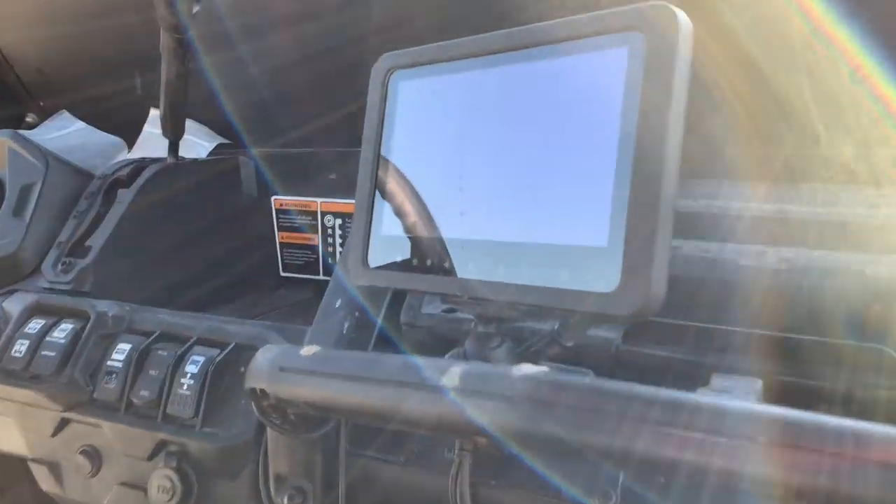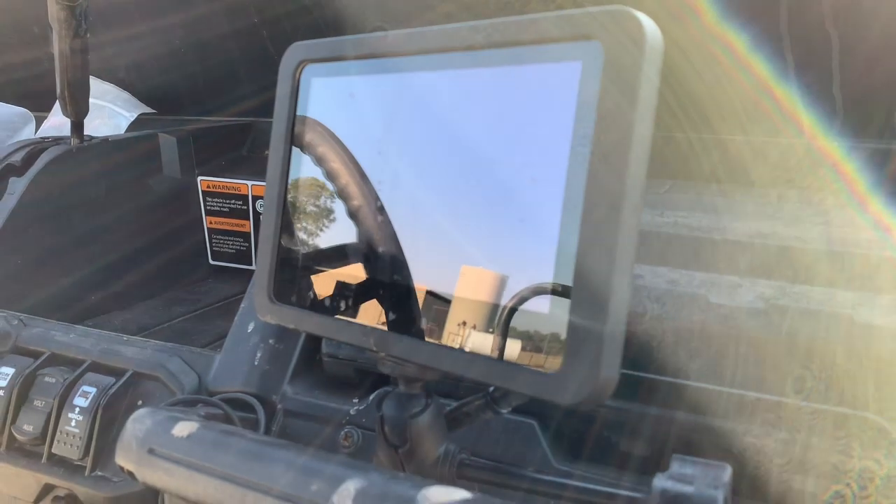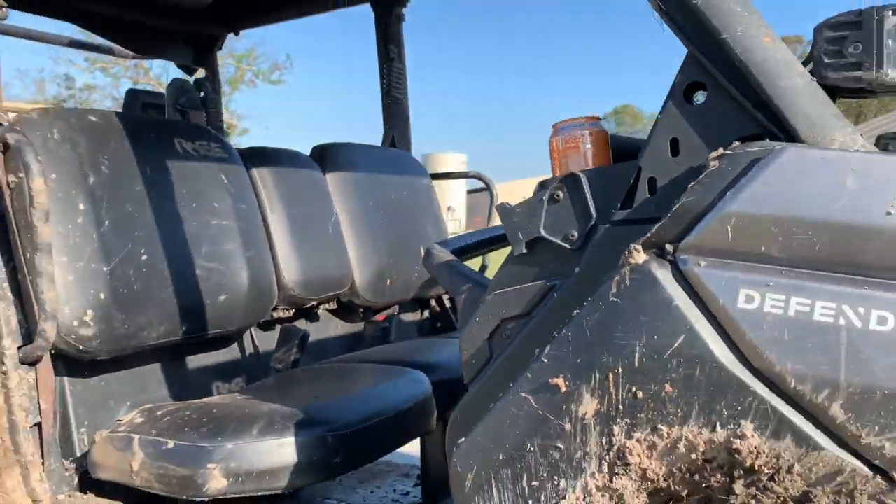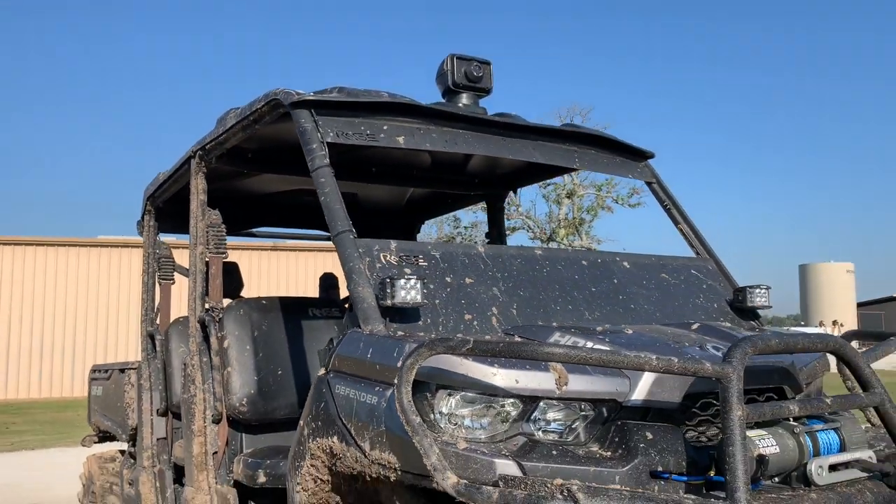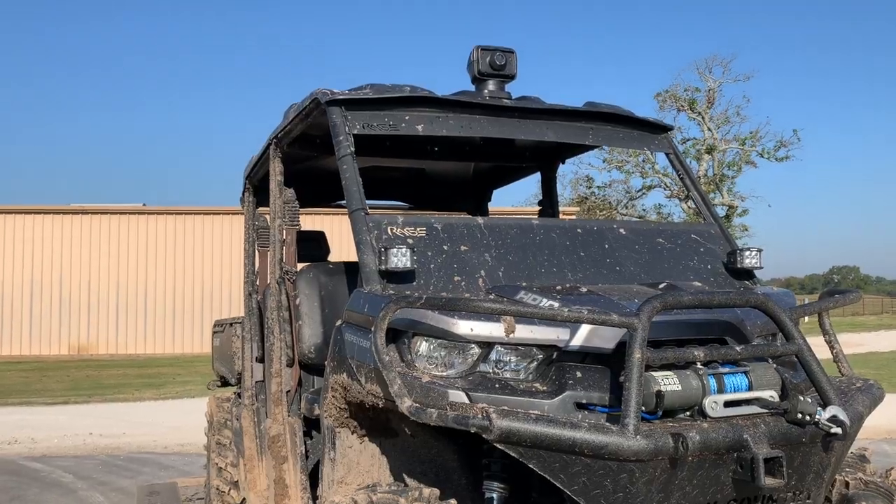Right here inside on that screen. Got an LED screen here and I can scan 360 degrees up and down. We'll get some footage of that up as well. That is the ROVIR thermal from Ultimate Night Vision.